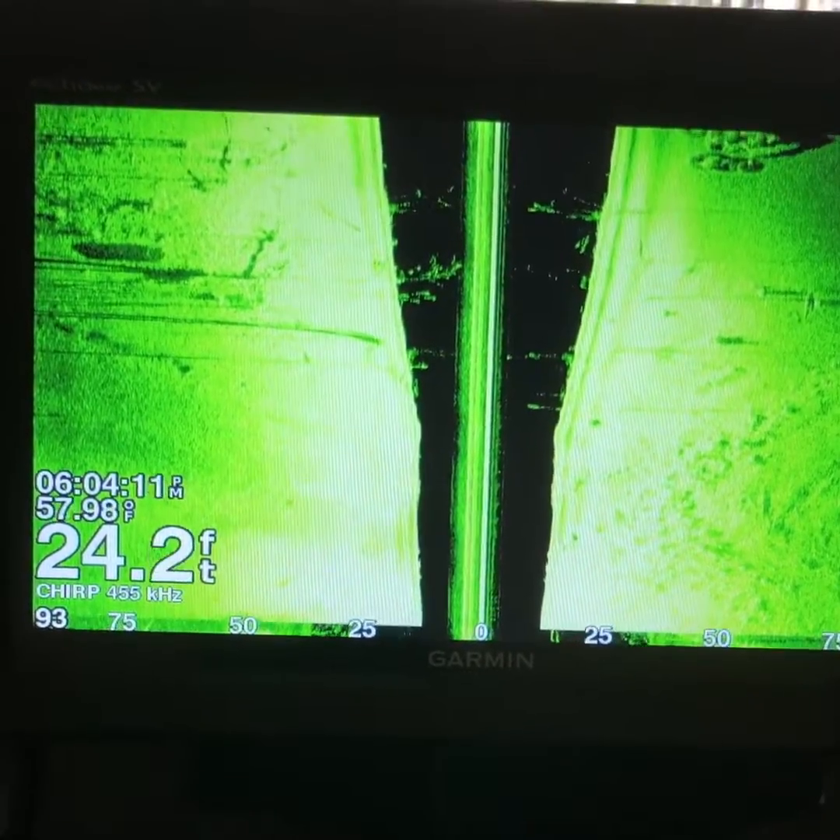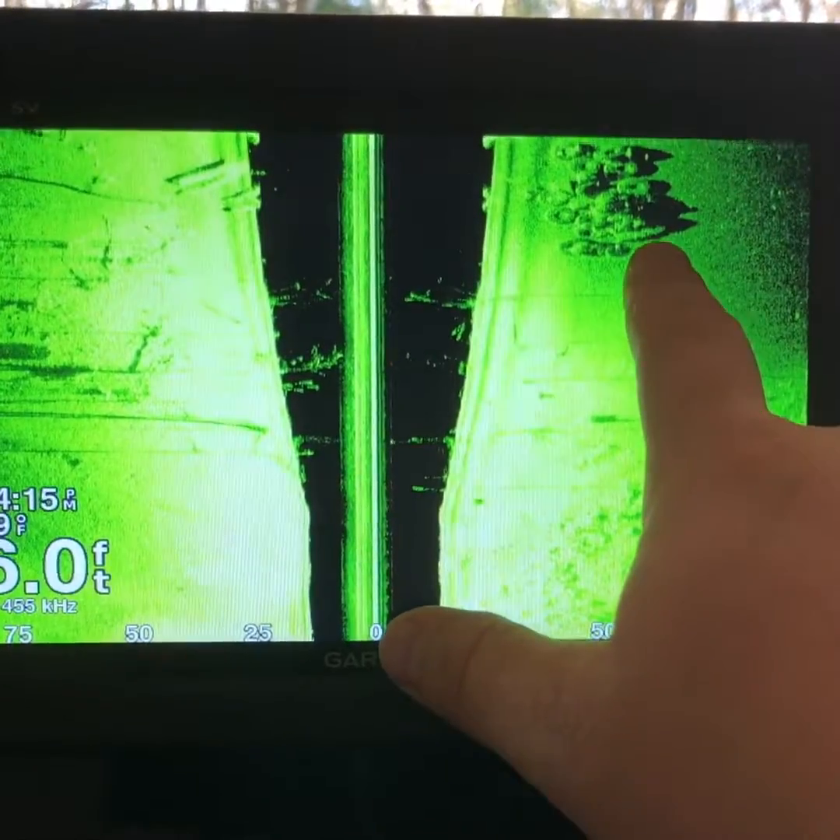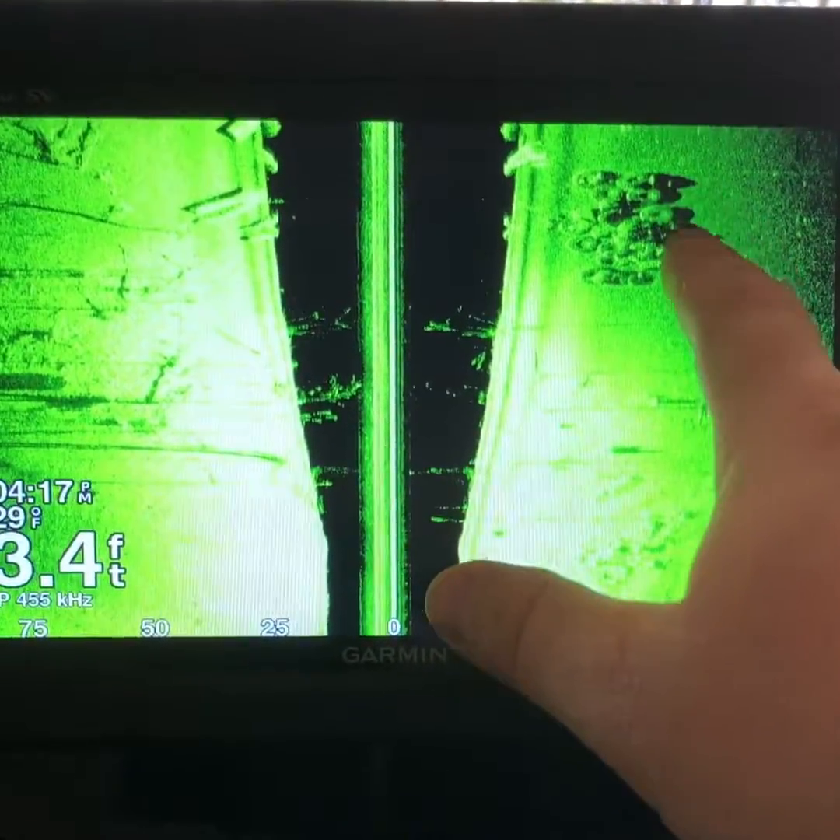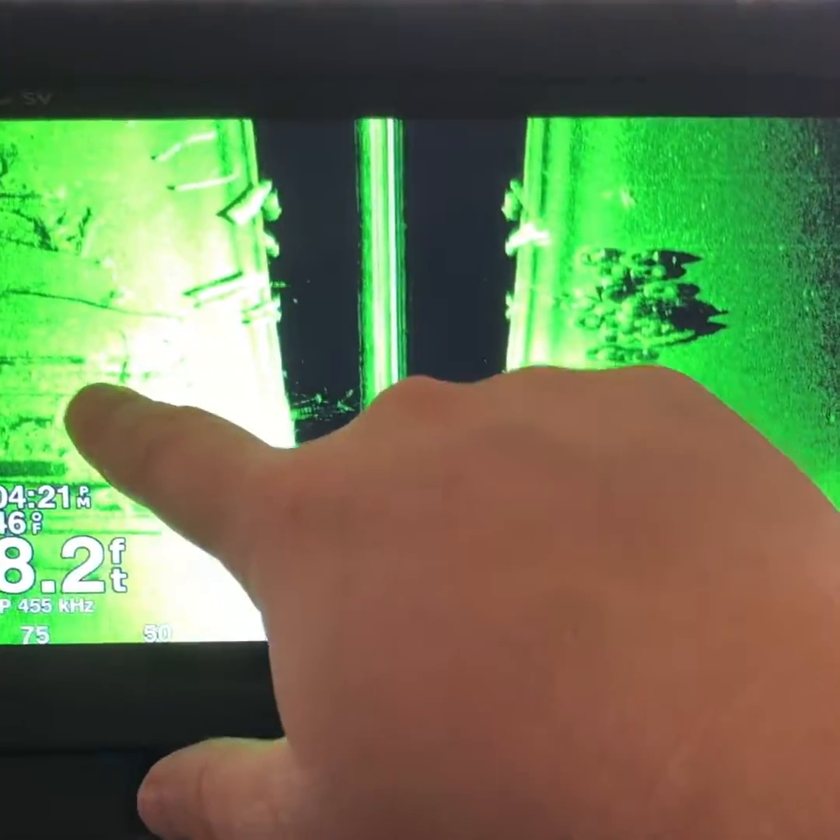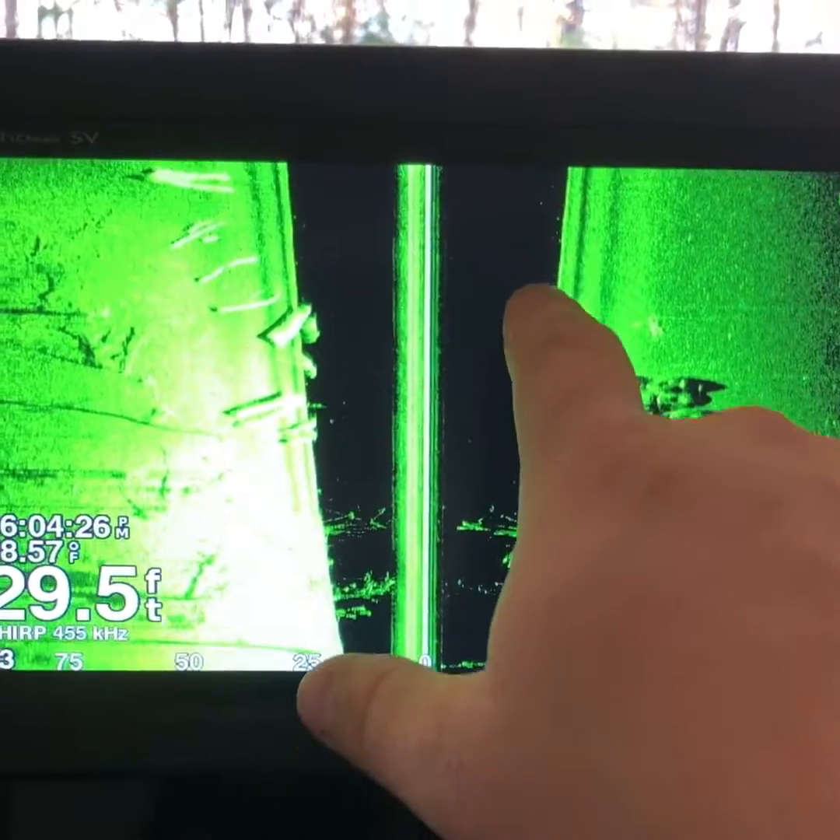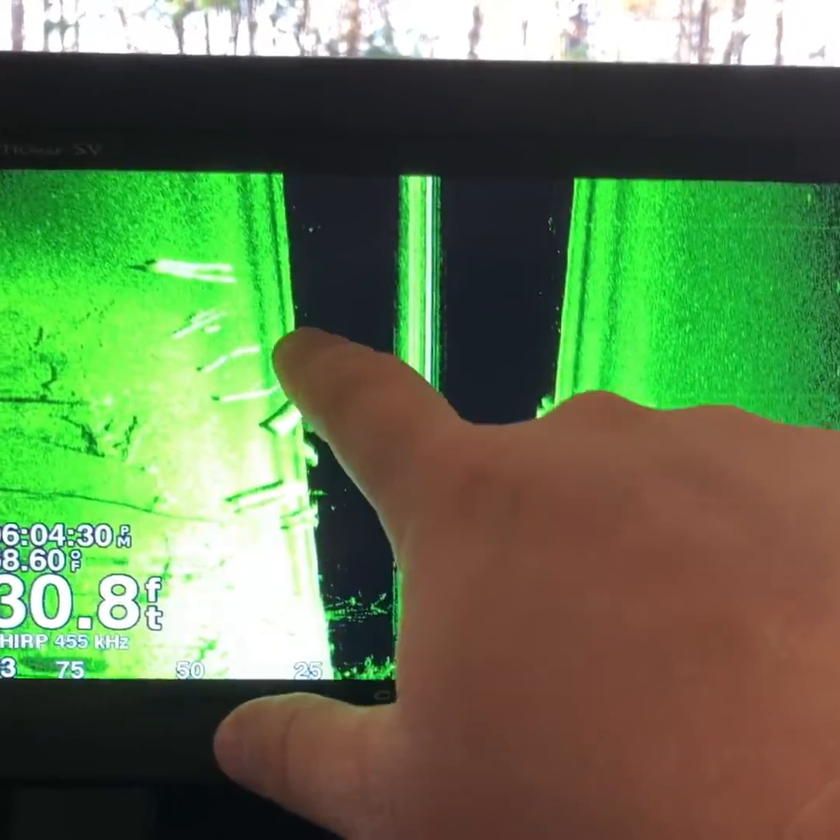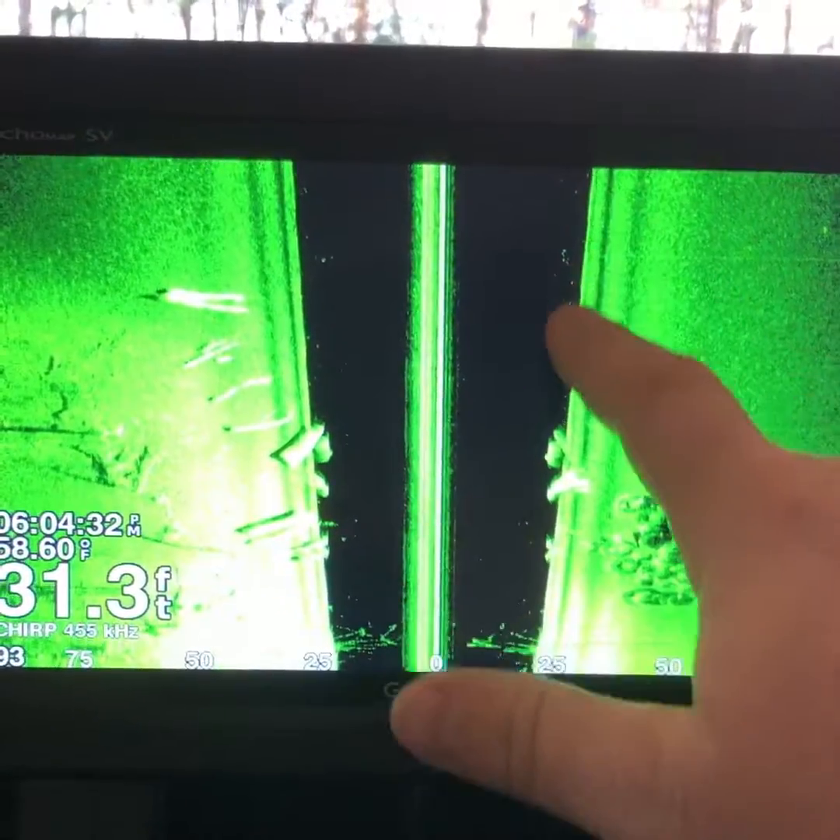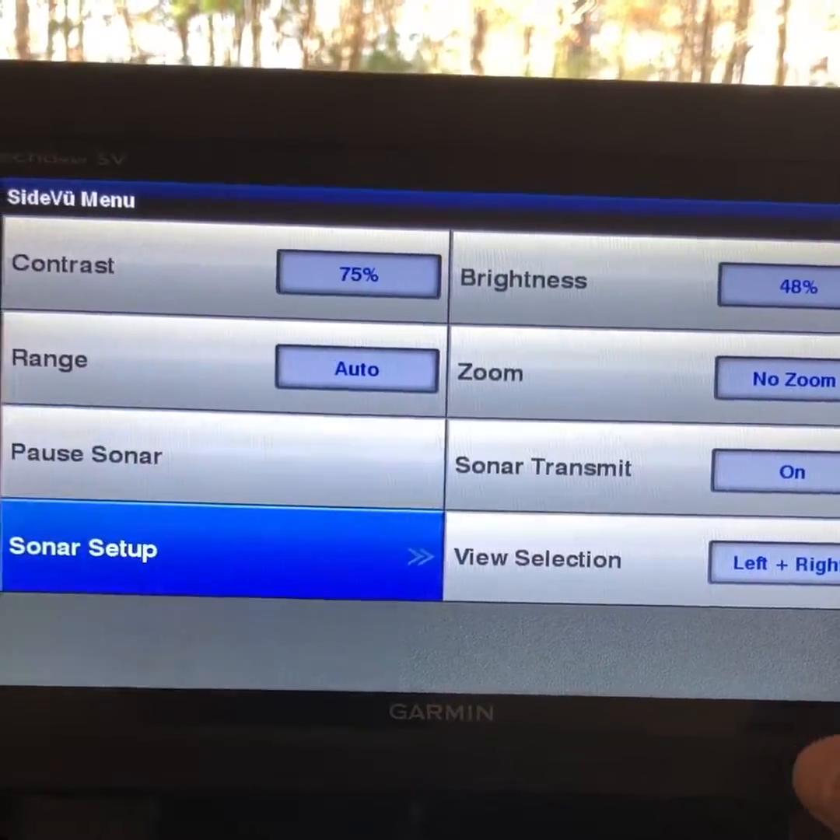Okay, I see these tires and stuff back over here. All this right here, all them shadows. I'm looking in them shadows to see if I see any dots or anything like that on it. That's going to tell me if there's fish in there. These little dots that's coming up right here, these are actually fish. So that's basically how you tell if there's fish on it.